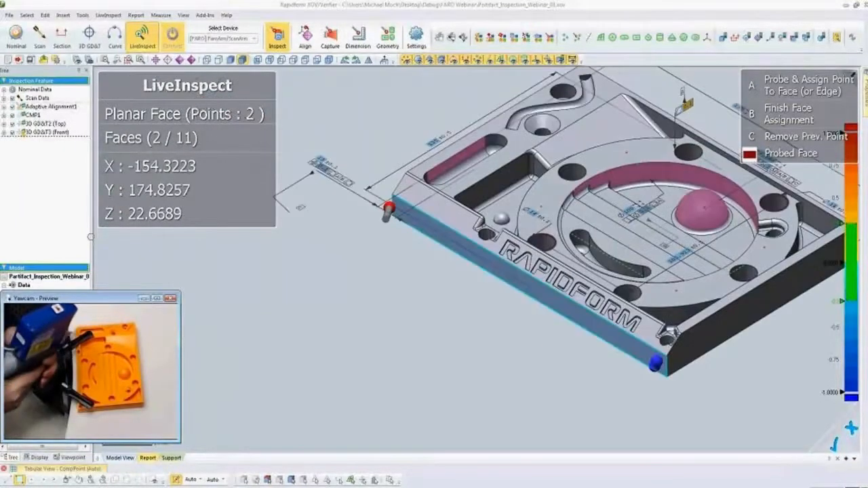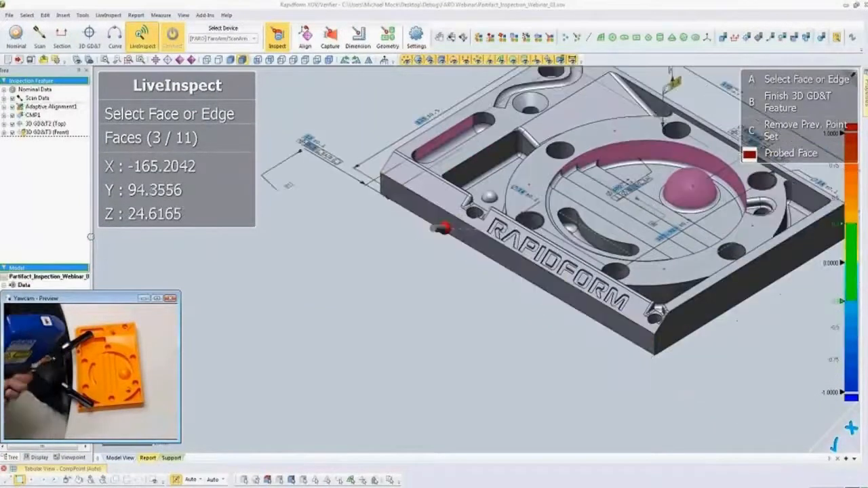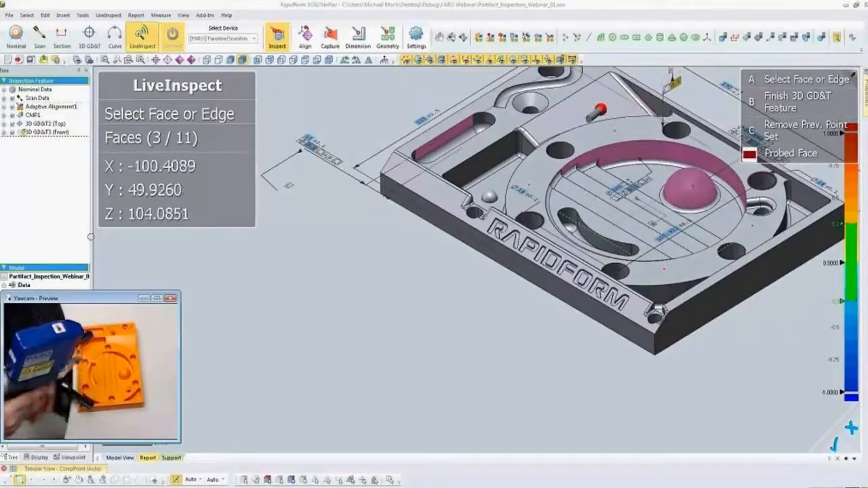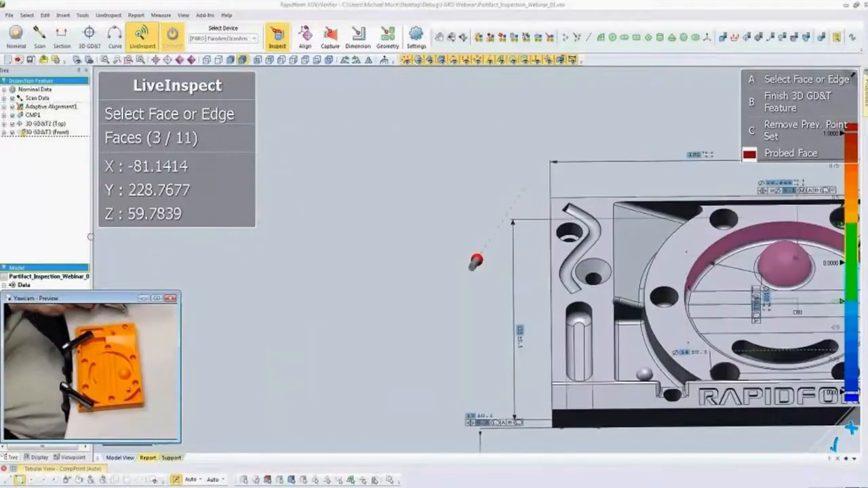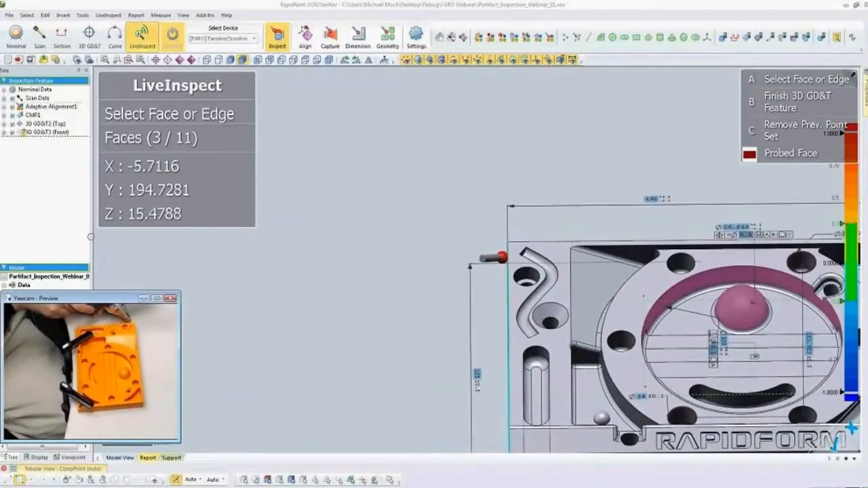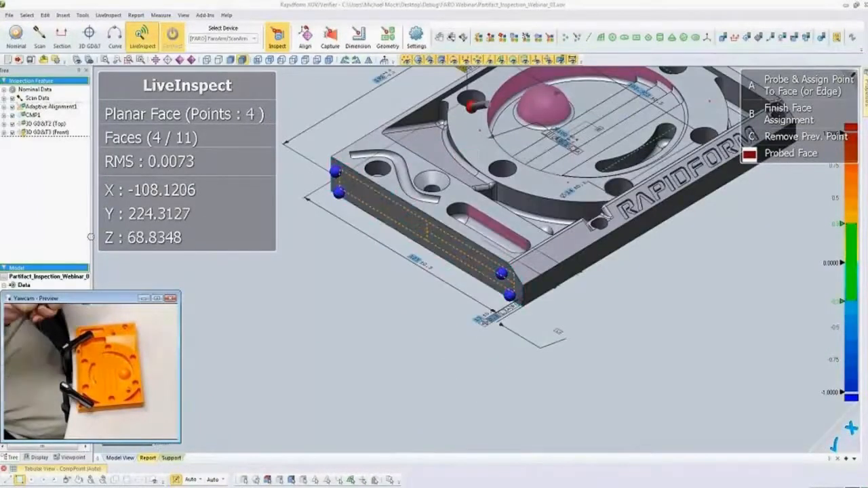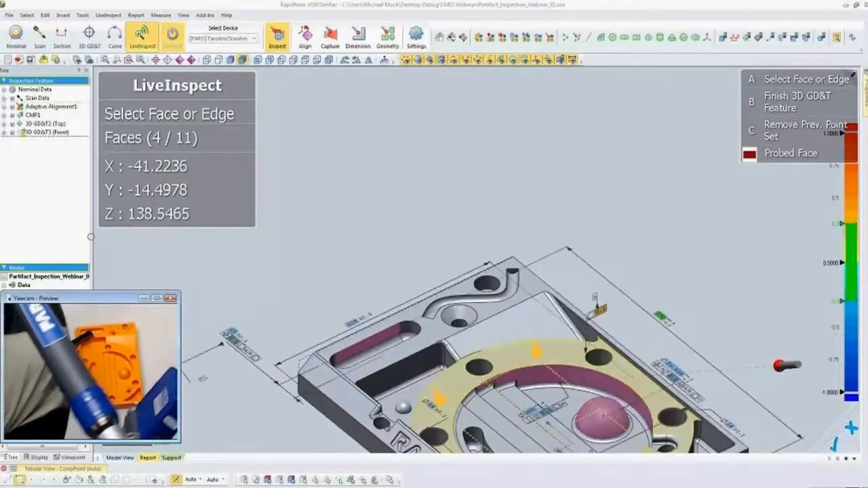And as I start probing these, we're going to start seeing values start to solve on screen. For example, you can see this flatness up here. It's already solved and it's yellow, which means that it's passing, but it's over 50% of the tolerance value we set. If I measure this face back here, because I measured the one opposite of it, you'll see that the distance between the two here has also been updated and is passing in green. So we'll measure some more features.